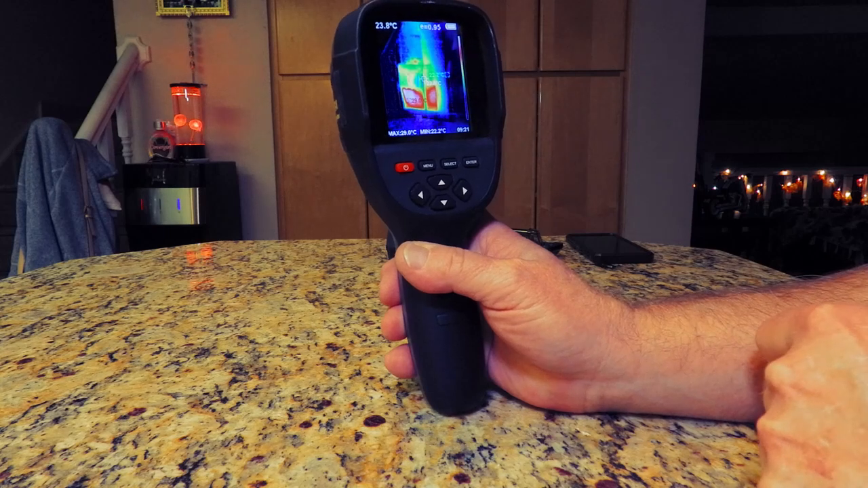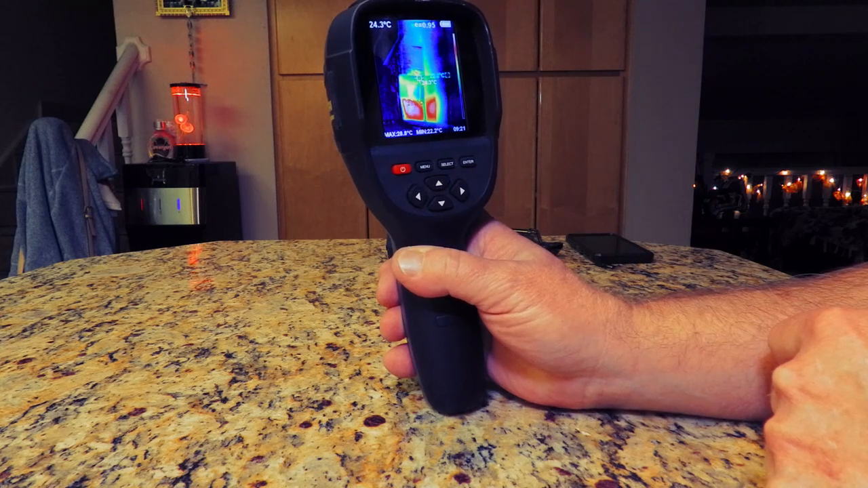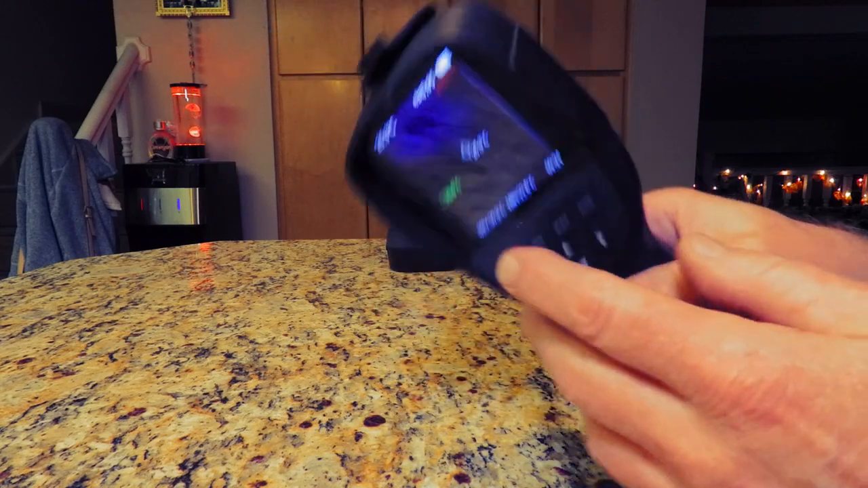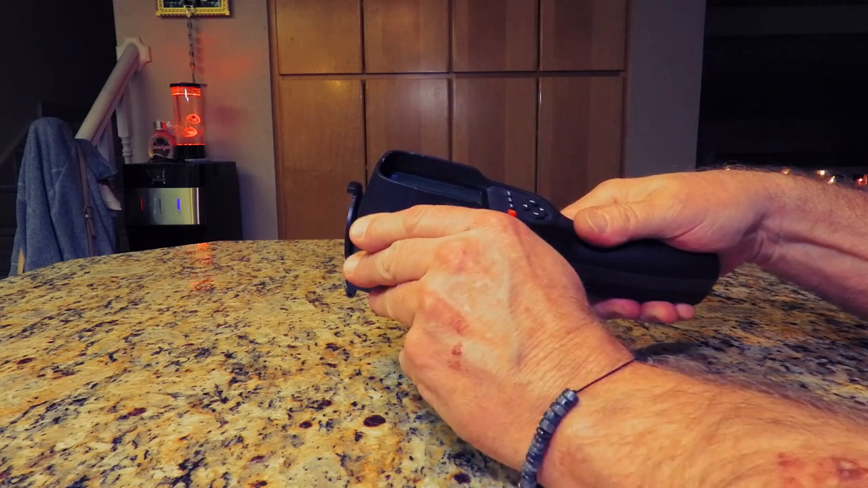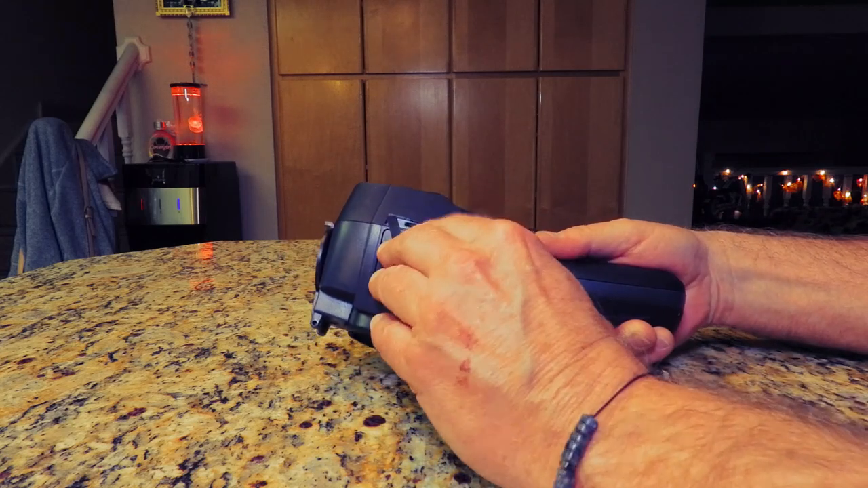But these don't have memory cards. So you're limited to only, I think, about a dozen images that you can store internally, right? Before it's full. And then you download them by using the USB cable to your computer. So, I mean, that's okay. And it's the same as the charging port.